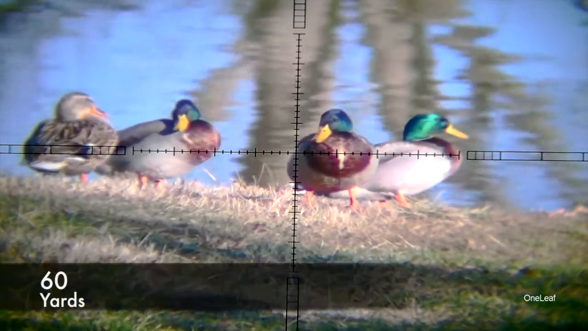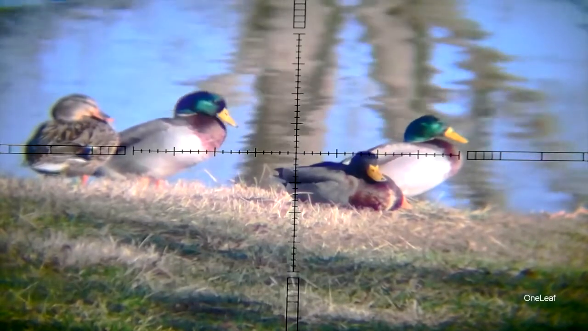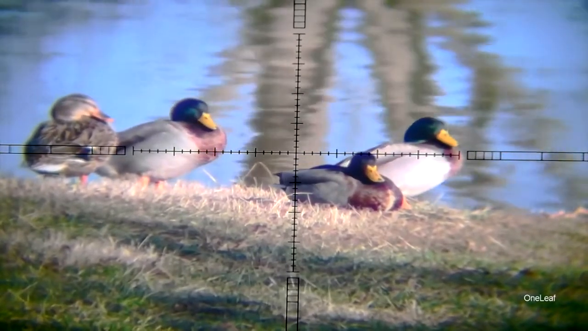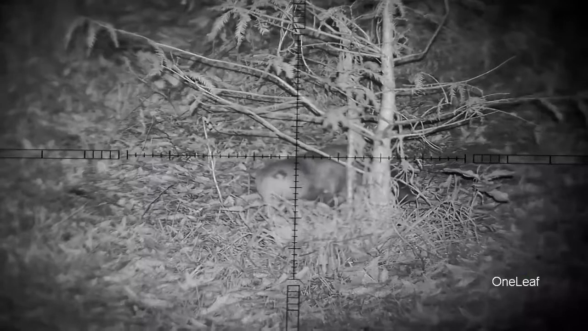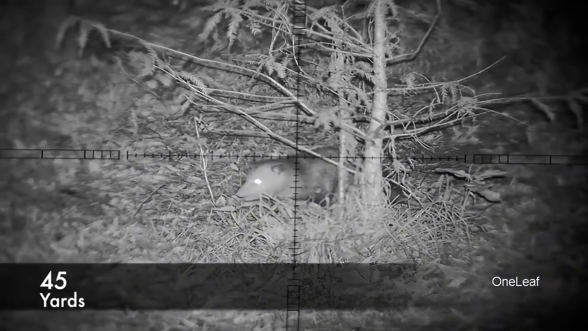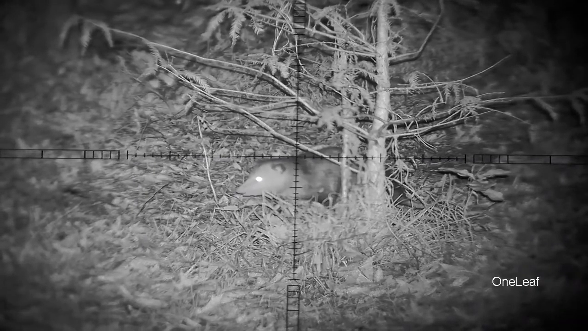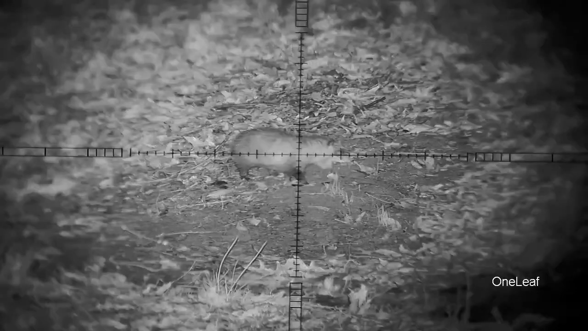So on daylight mode, I was able to get some video of these ducks at 60 yards, and look at the quality and clarity of that picture from a scope video. I'm really impressed with what I'm seeing initially. After dark, I switched over to night mode, which is easy to do with a hold of a button for about 2 seconds. I got this possum at about 45 yards, eating on persimmons. I'm really impressed with how this thing is gathering light and the quality of the picture.